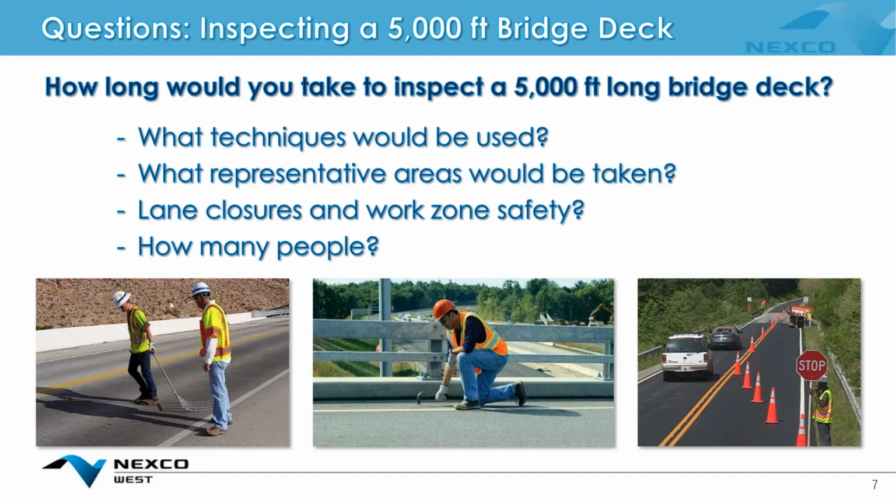What would the lane closure procedure and the work zone safety procedure look like? And how many people would it require? And of course, considering the pandemic situation, what kind of proximity do those people need to be in?